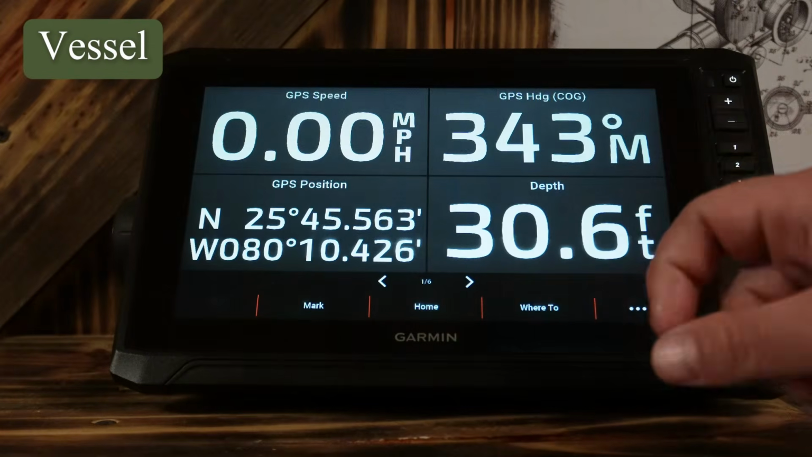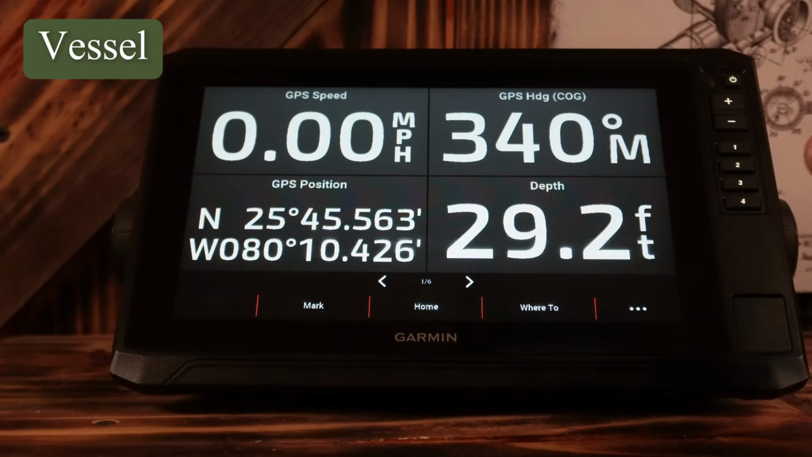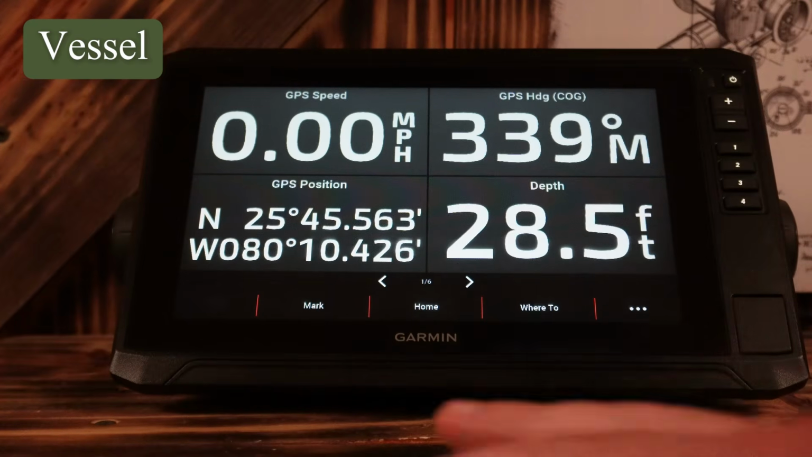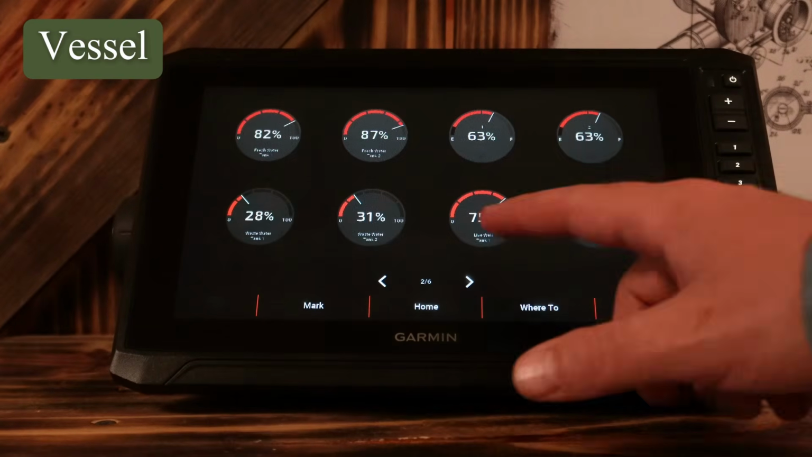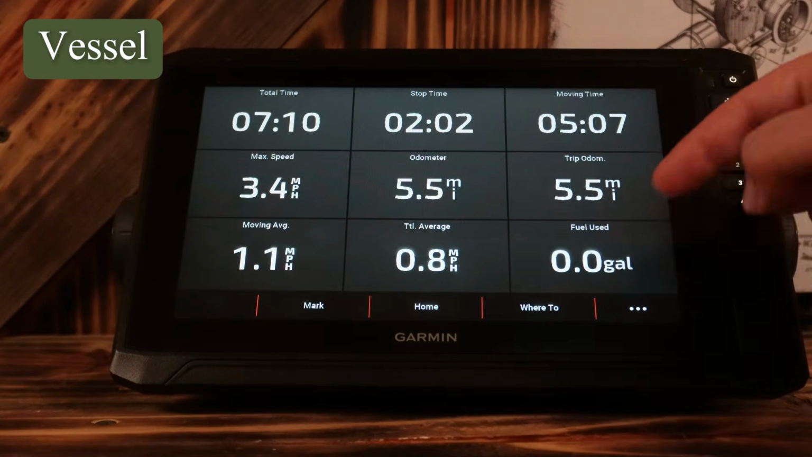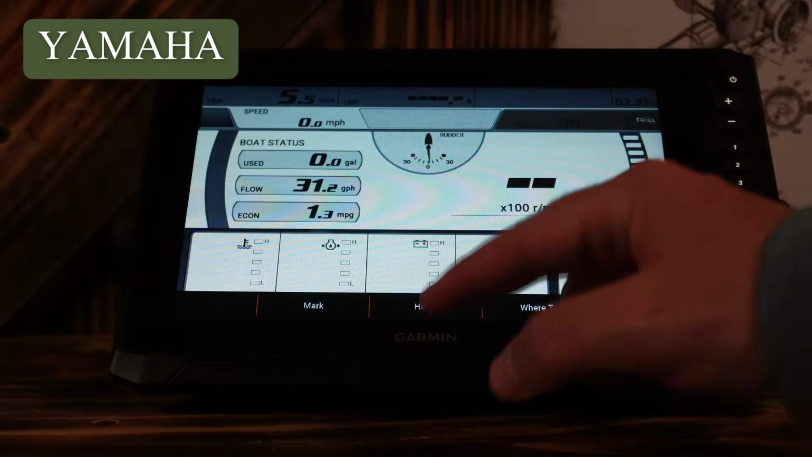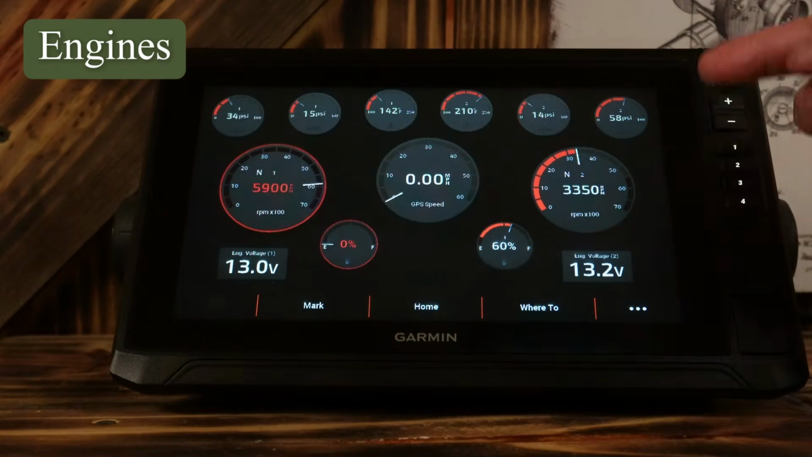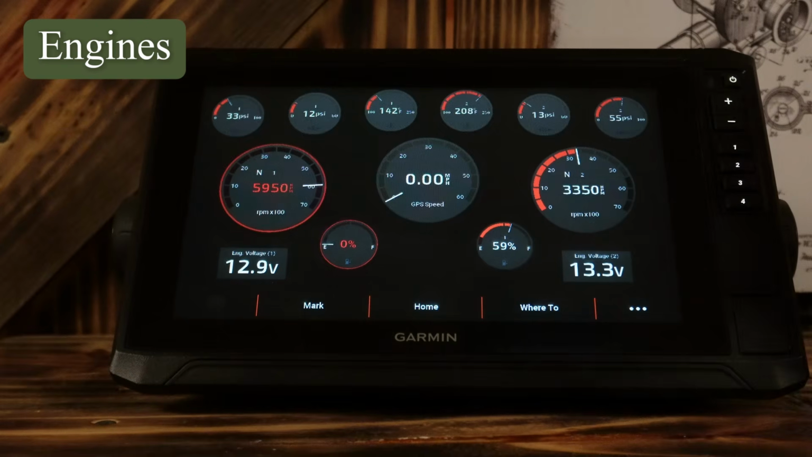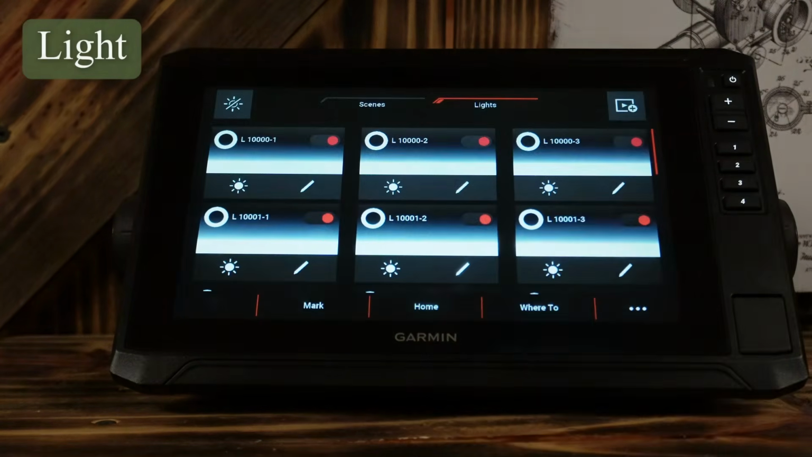Then you can go to your vessel. If you hook it up with your boat and you have a lot more technologically advanced boat than a kayak like I have, then you can integrate all of this into your boat. You've got all your gauges that you might need in your trip. It'll track your mileage, it'll track fuel usage, everything you might want to track. Yamaha, if you're running a Yamaha motor, or a Mercury, or if you're using multiple engines. For some of you big boat guys like on the coast, autopilot, and your lighting. So if you need to set the mood for the fish to bite, you can do that.